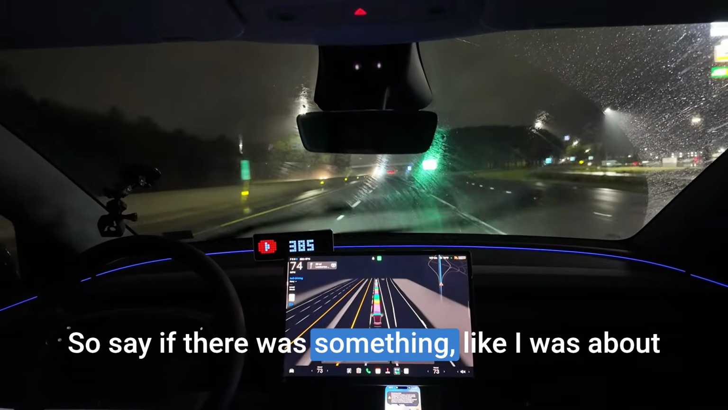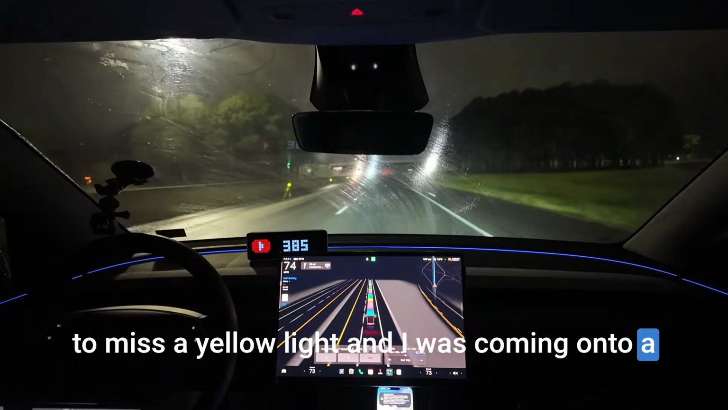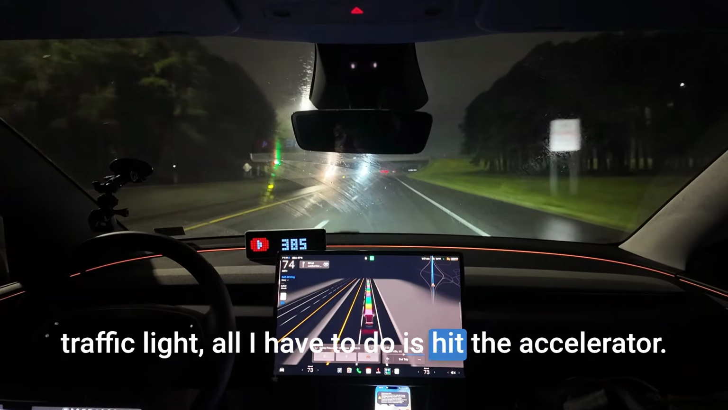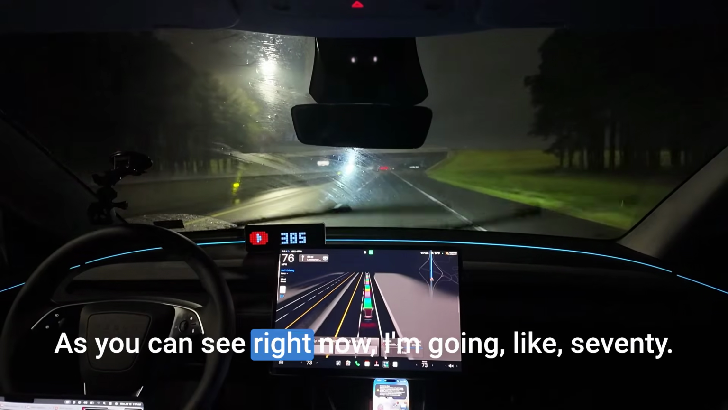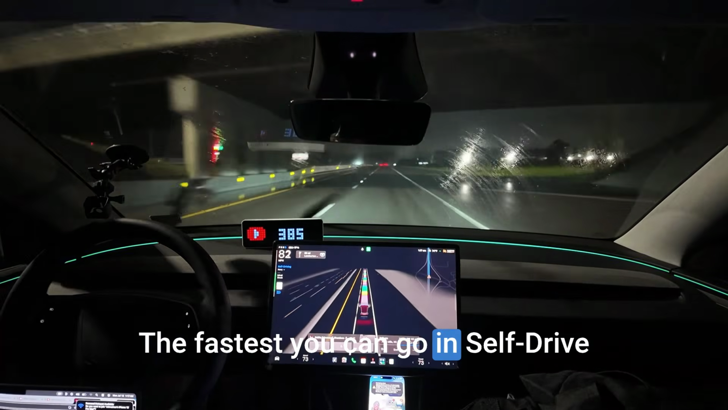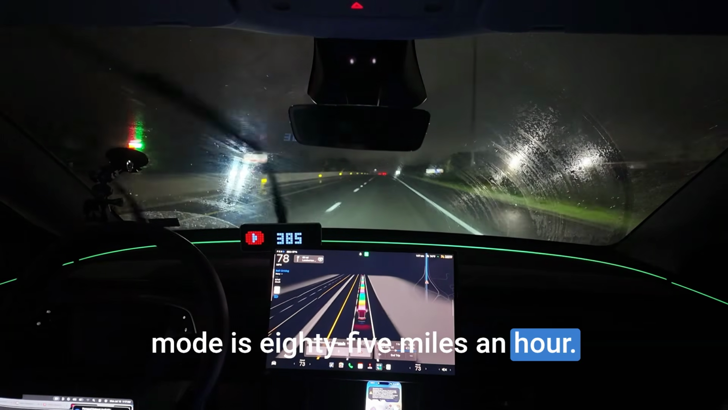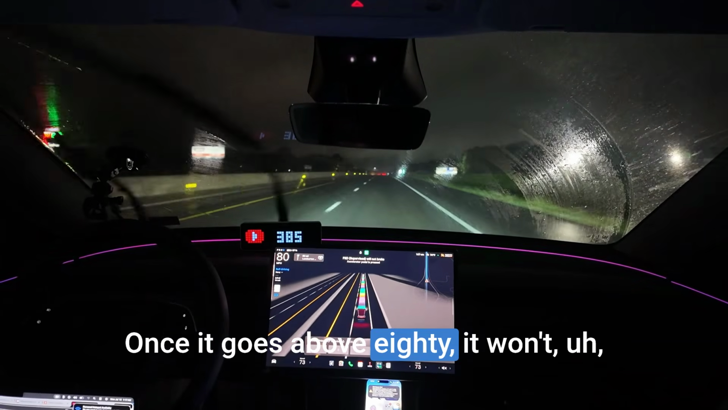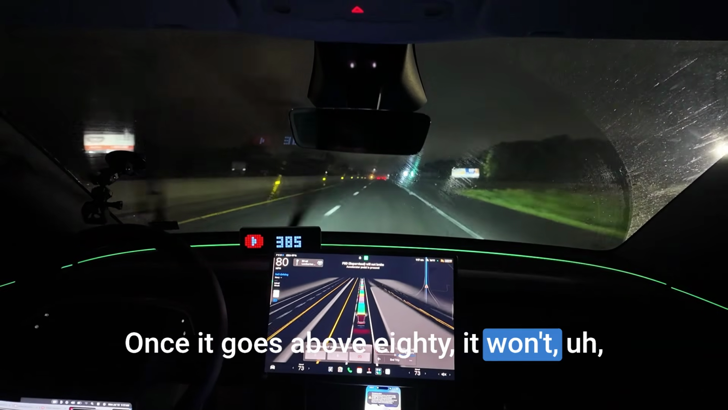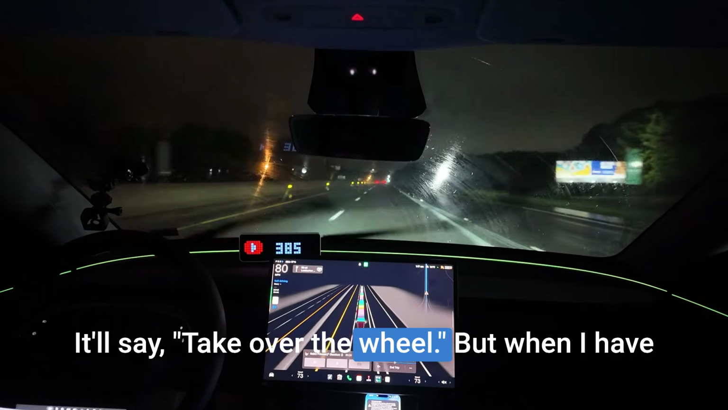So say if there was something like I was about to miss a yellow light and I was coming on to a traffic light, all I have to do is hit the accelerator. As you can see right now, I'm going like 70. The fastest you can go in self-drive mode is 85 miles an hour. Once it goes above 80, it won't allow you to be in self-drive mode. It'll say take over the wheel.